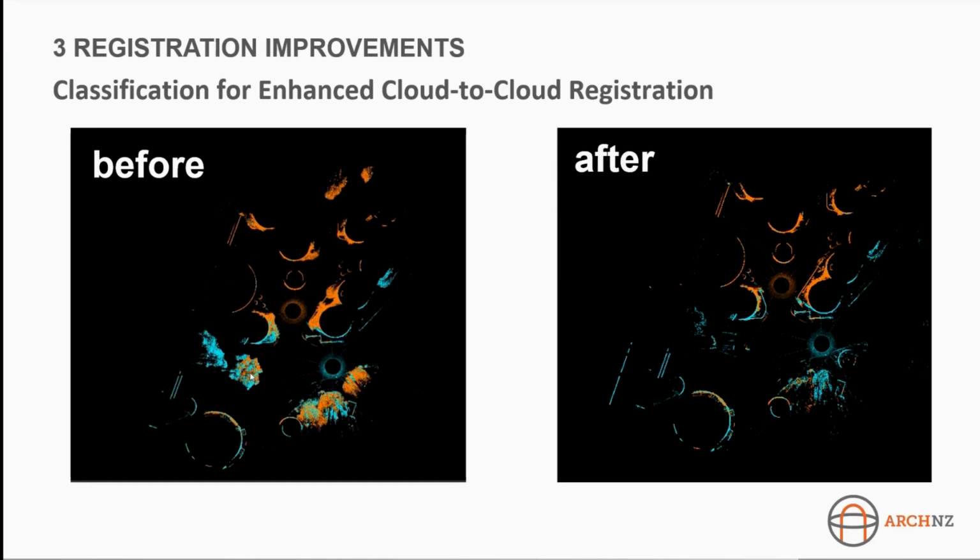And this is just an example of that cloud to cloud registration option. So on the left, I've got it before with the trees and then on the right without them. So just some arrows there to give you a bit of an idea of where it's gone.